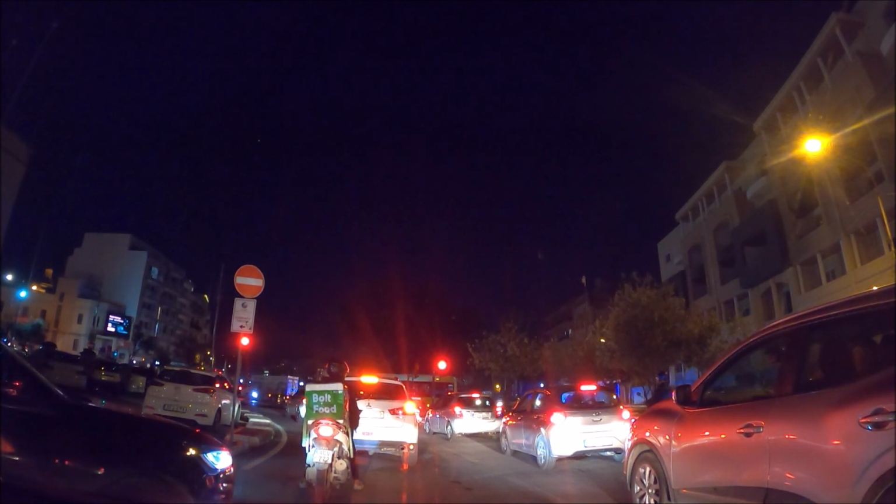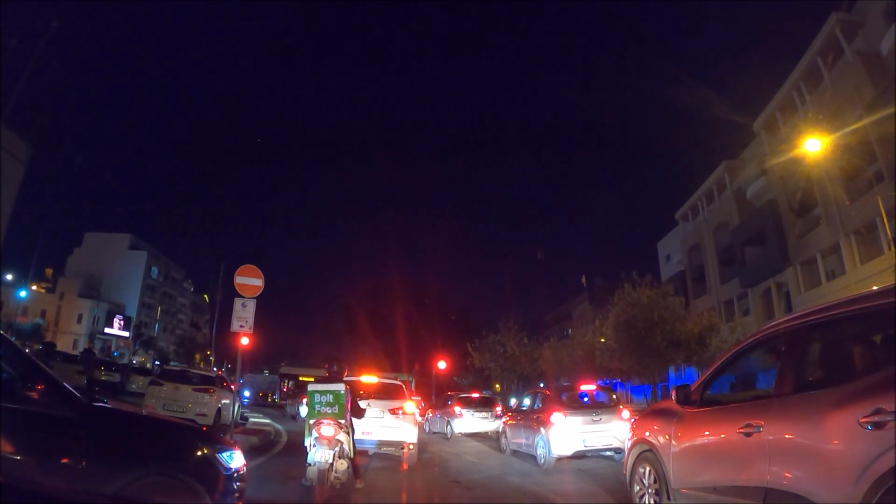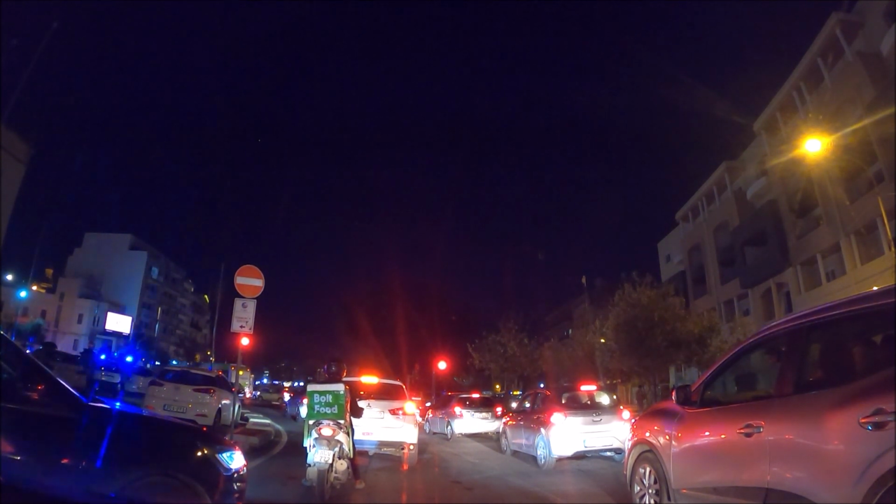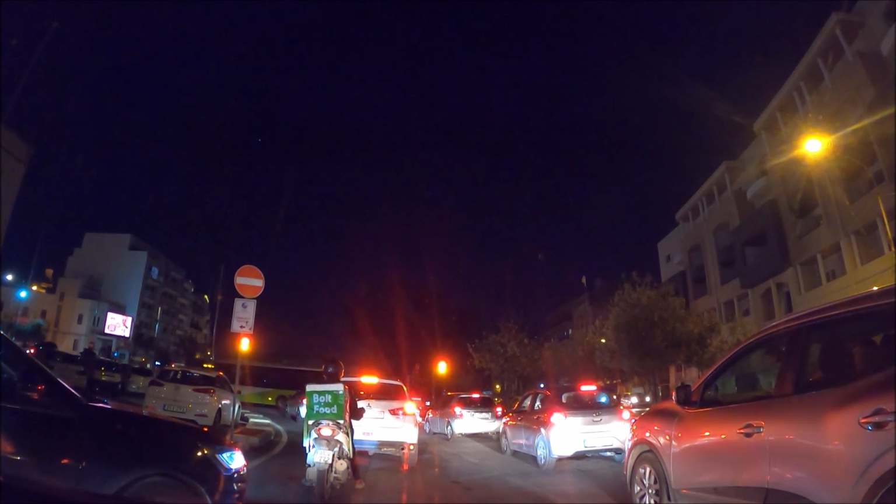Obviously he wants to come out, this Bolt taxi. Wow, ambulance. Yeah, ambulance going up towards the university and the hospital. The hospital's on the hill as well. Hospital, university, and you get to Birkirkara that way as well. I don't know which area it goes. You can go down to Mosta as well that way.